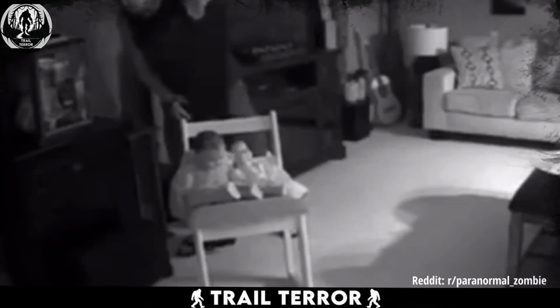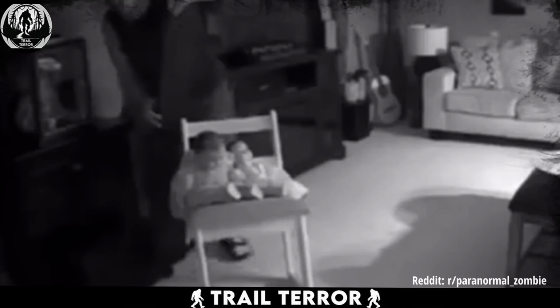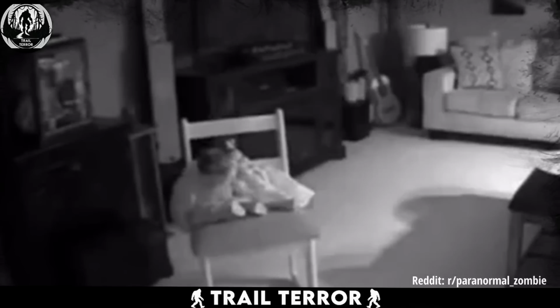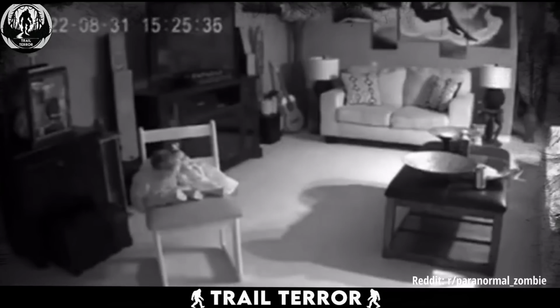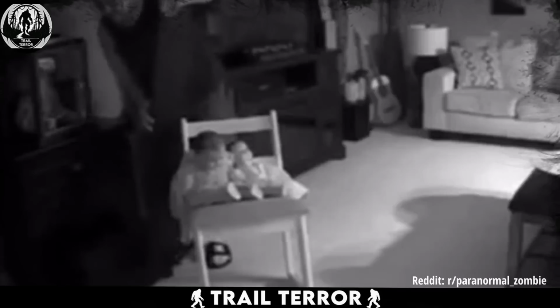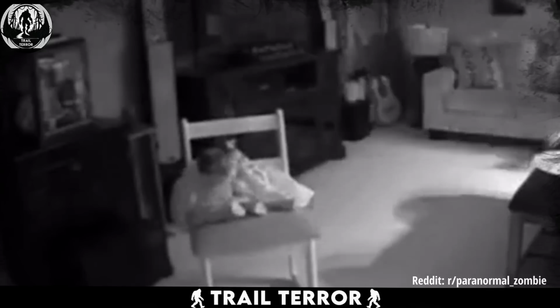After finding nothing and feeling a bit more at ease, he turns to leave. But just as he's about to walk out, it happens. The rocking chair moves on its own with those creepy dolls still sitting in it. The moment that chair creaks, the homeowner bolts out of the room, screaming, and the video cuts off right there.